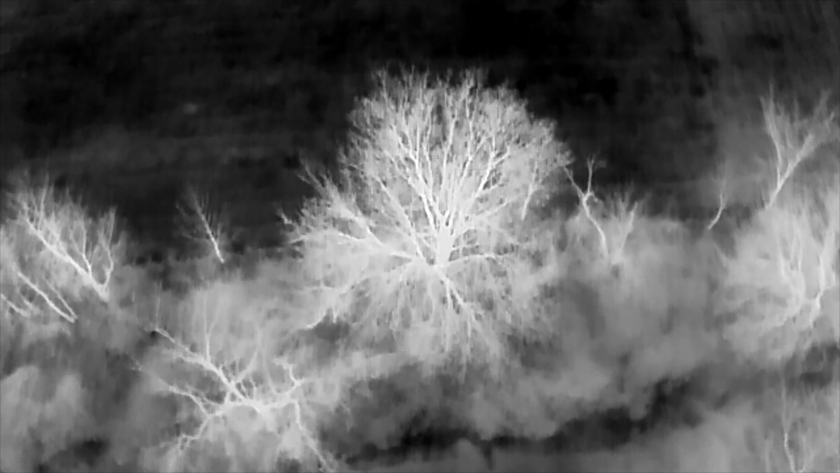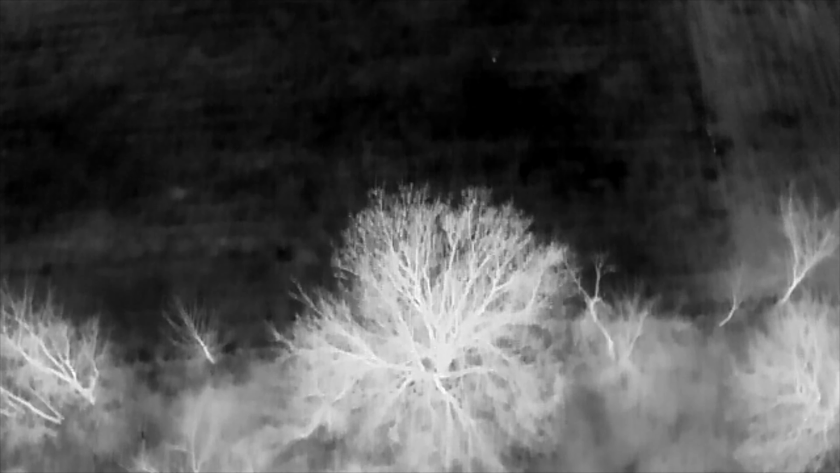On the evening mission, I flew right after sunset, looking in the same area, and the doe was not in that inside corner as I found her in the morning, but I did find these animals out in the field. I'm going to focus on these three, and then you'll see a couple more further up in the upper left-hand corner.